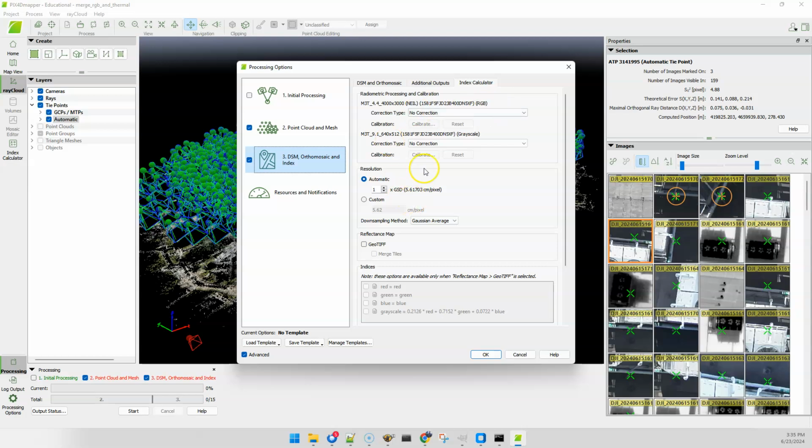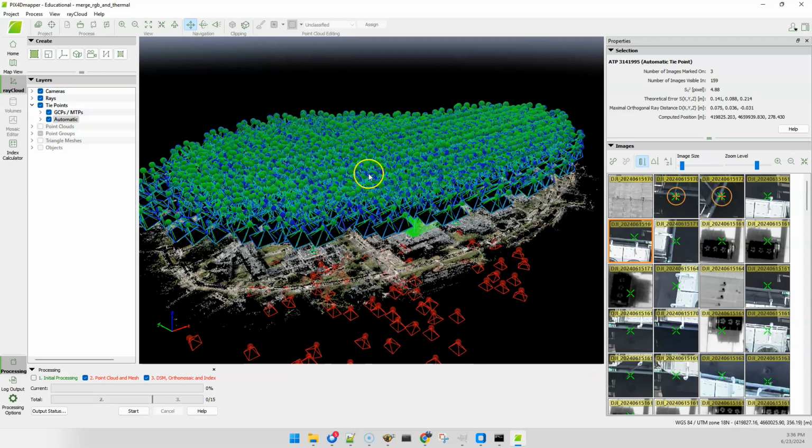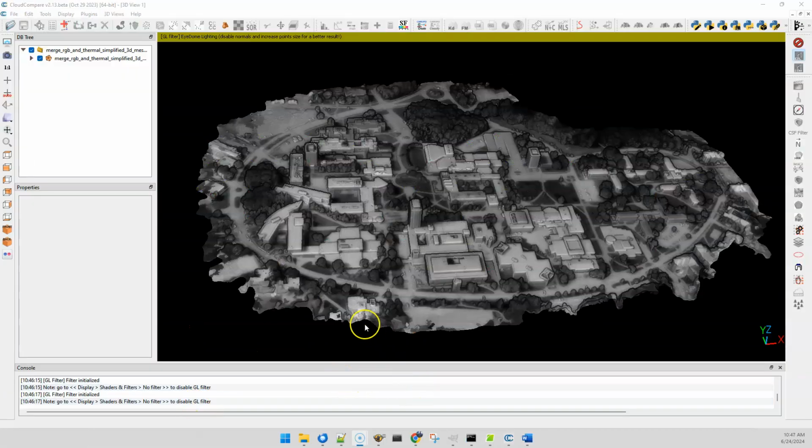In some cases, people care about this radiometric product on the back end. I really don't, but we'll export that as a 5 centimeter index as well. So we'll just hit go here and pause the video and wait for that to complete. Okay, so Pix4D is done. Sorry for the rough jump there, but Pix4D is done, and I've loaded the mesh.